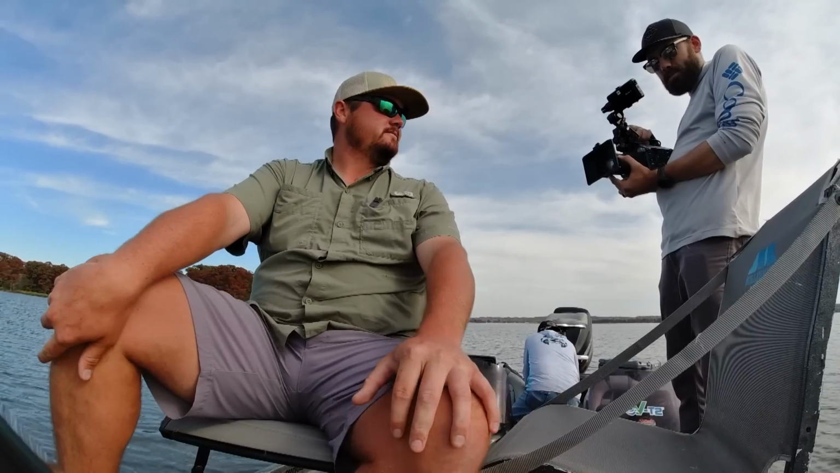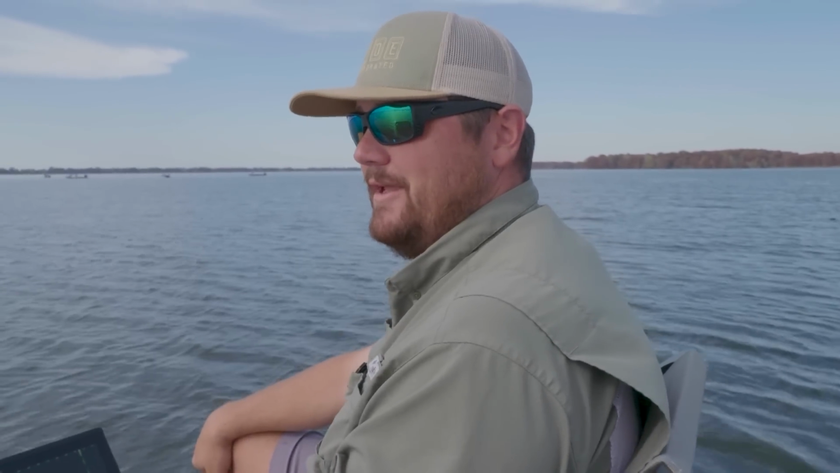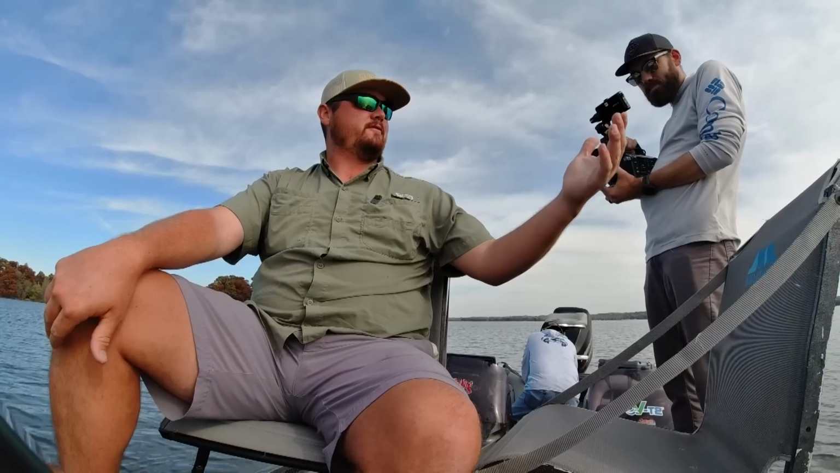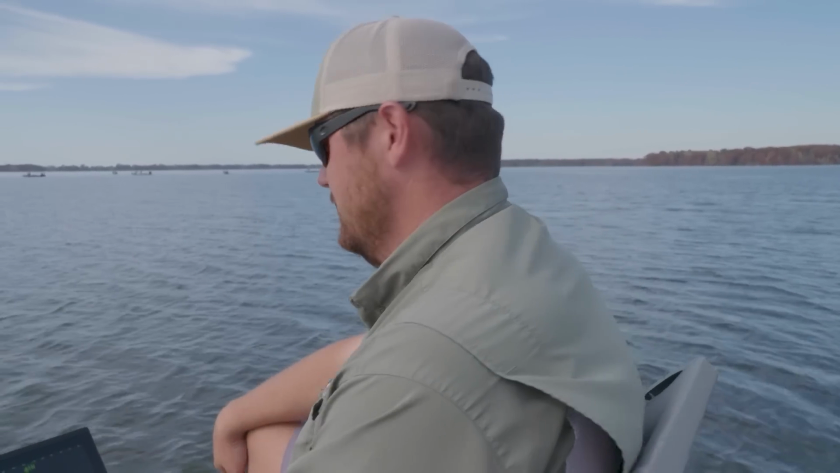Trees can be a hazard, but every once in a while they will help you. You may have to reach over and grab onto one, or in this case, just let it stop you. The wind was pushing us away from the fish, and it just stopped us and gave us a chance to get a jig to that fish.